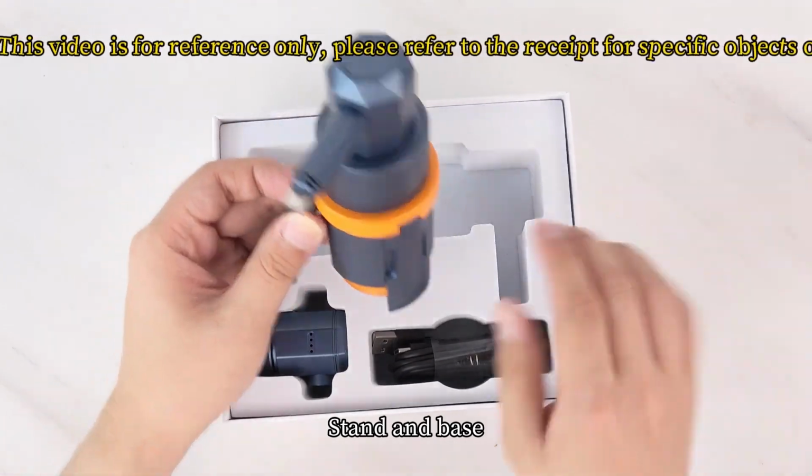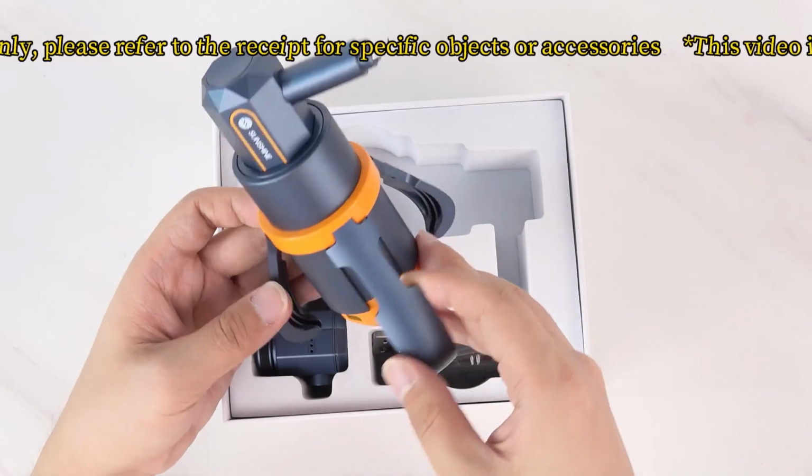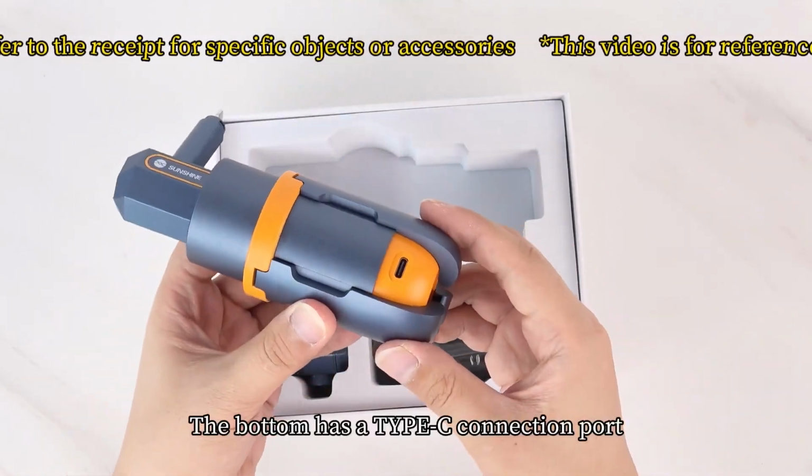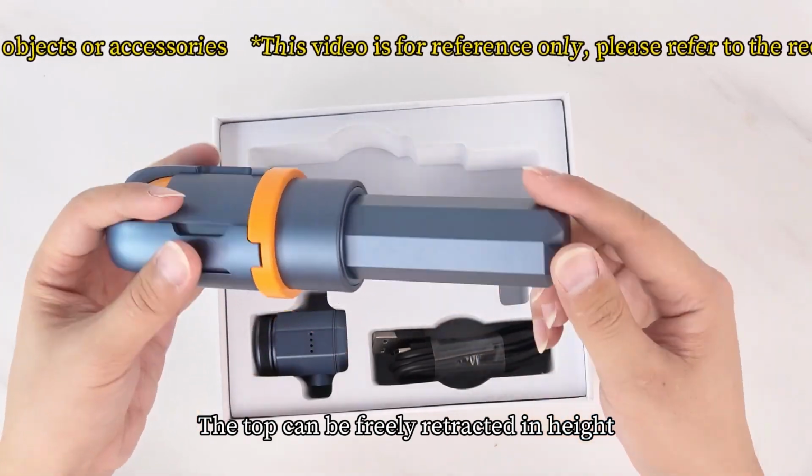Stand and base. Unfold the bottom to place it on the table. The bottom has a Type-C connection port. The top can be freely retracted in height.